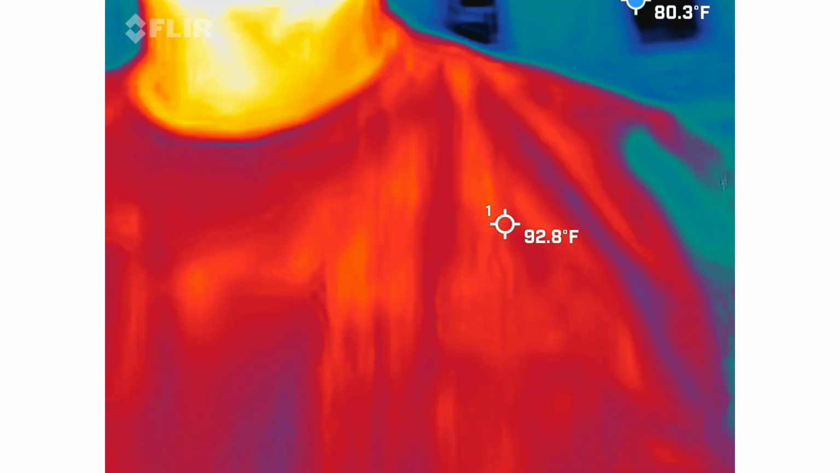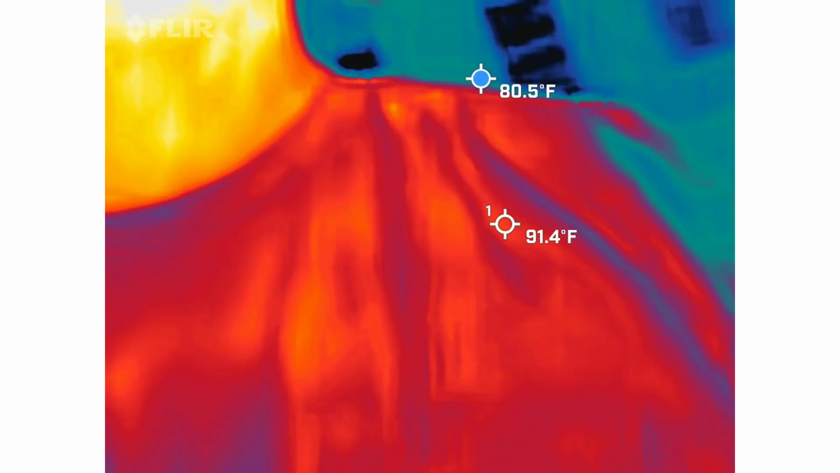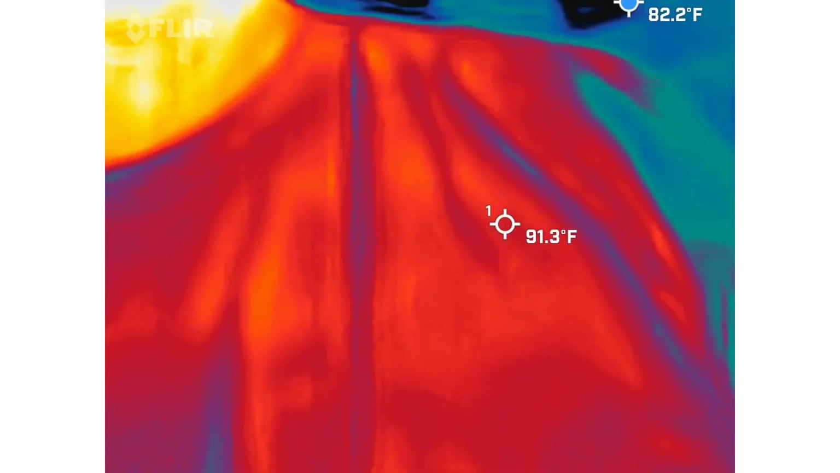All right, so first thing you're going to be using is thermal imaging. This is a FLIR camera, so this is what firemen would use to actually help save people. This is the real deal. We're going to be looking for cold spots with this.